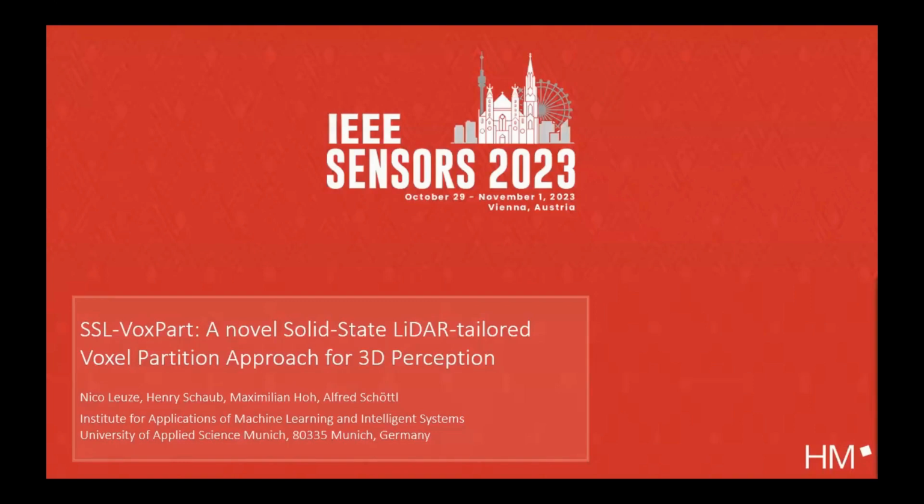Yeah, I'm very happy to get the opportunity to present our work here. My name is Nico Leuze. I'm with the Institute for Applications of Machine Learning and Intelligent Systems at the University of Applied Sciences in Munich. And I will give you a short introduction on our work on scan pattern adapted voxel partition, which can be used for several deep learning approaches for 3D perception.